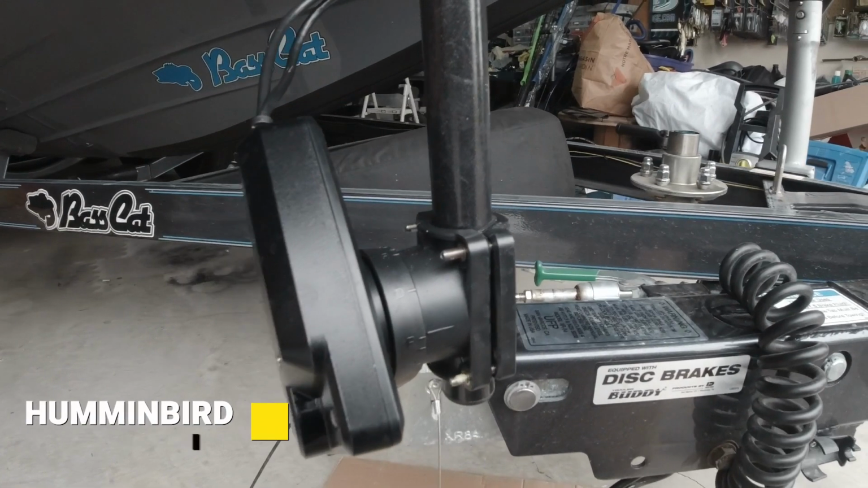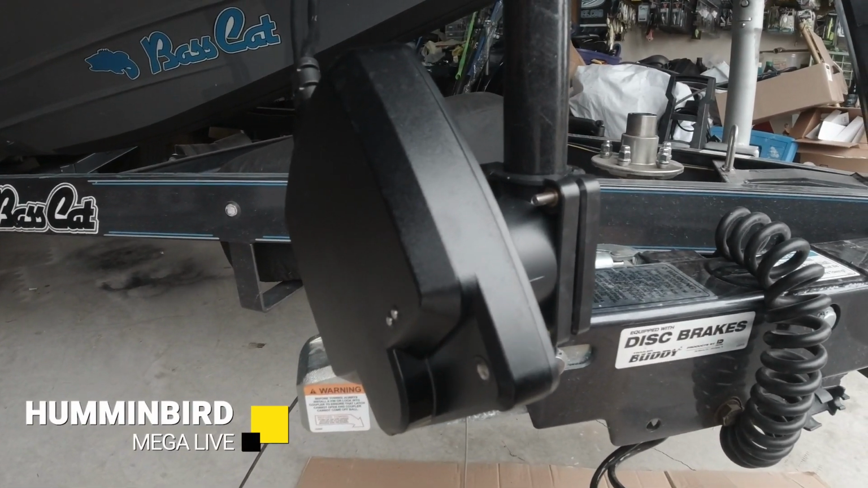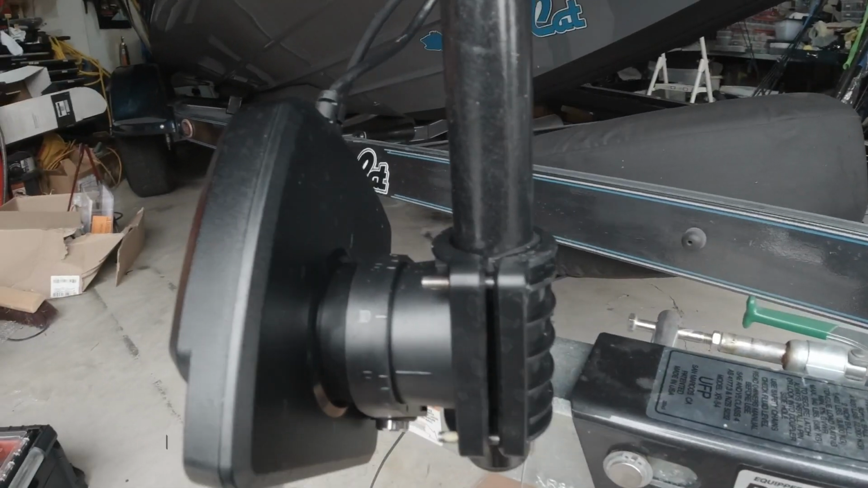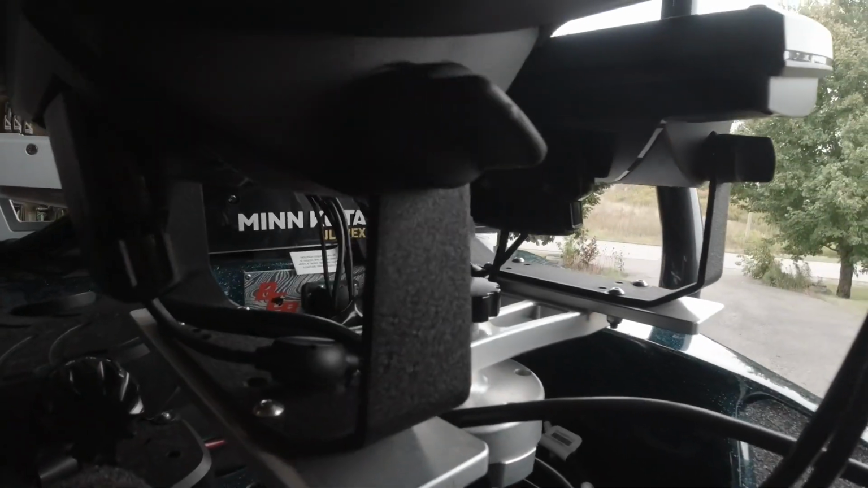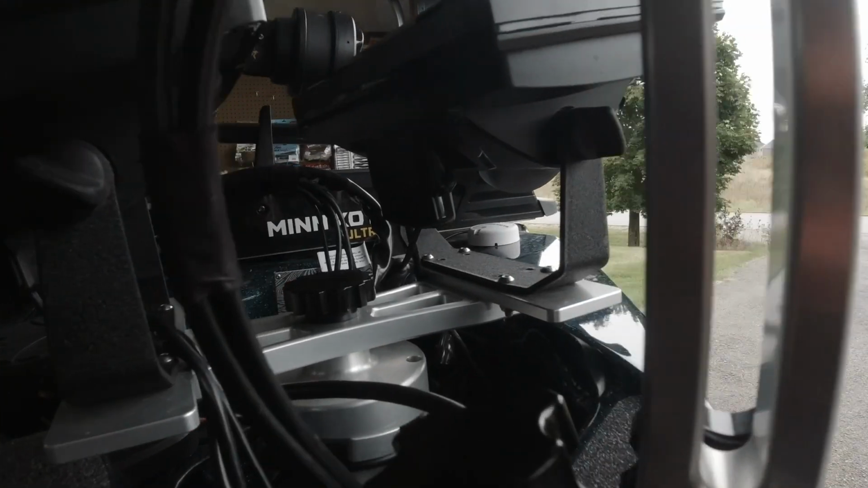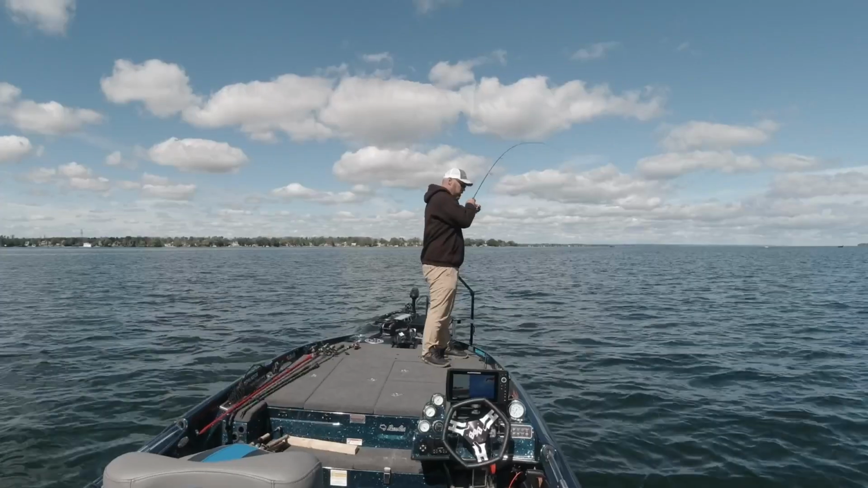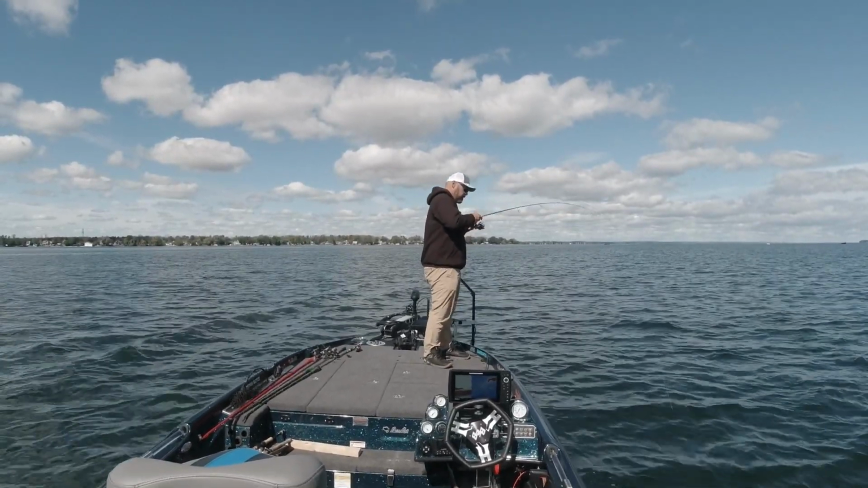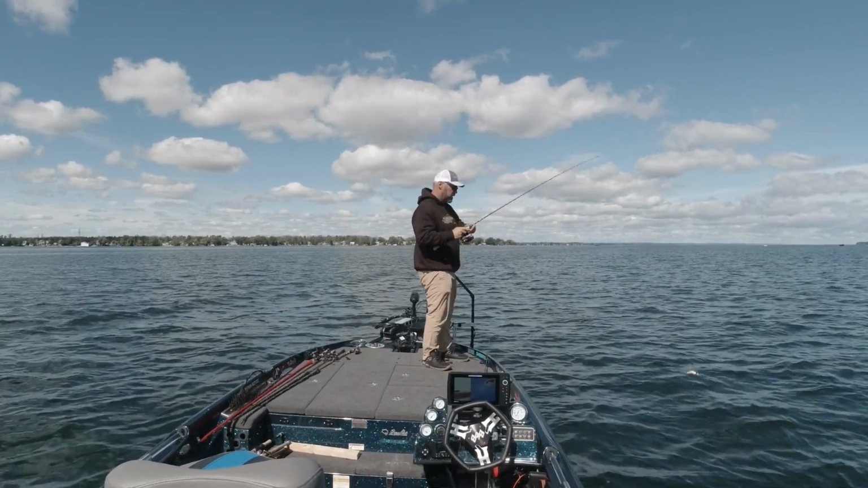So after a massive wait, I finally got a Humminbird Mega Live transducer, installed it on the Bass Cat Caracal. Was really actually simple to install because I'm running dual graphs up front. I was able to use one independently, isolating it for use with the Mega Live, and then I'm running 360 and my built-in MSI DI on the other unit, which is Ethernetted to the back unit.